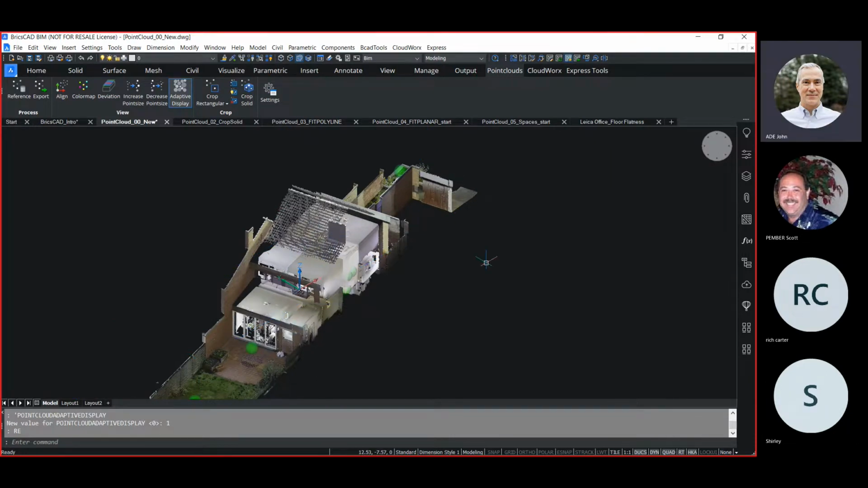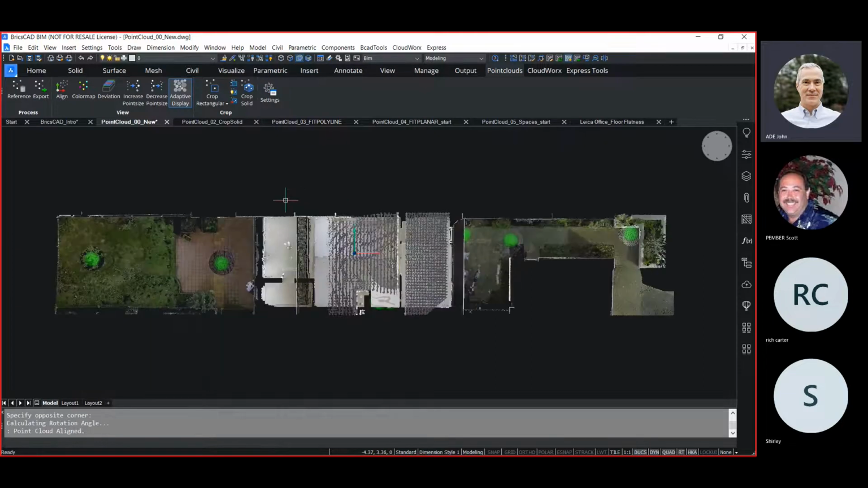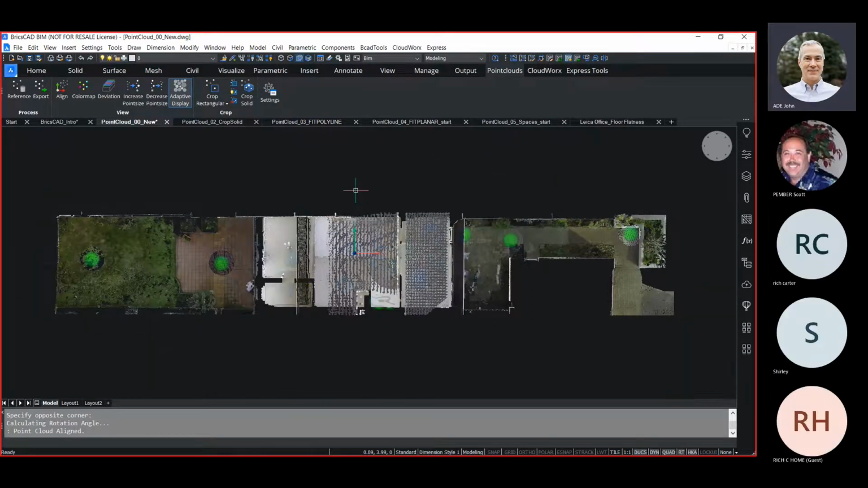Now, point clouds are typically aligned in space based on real-world coordinates and do not typically align orthogonally with our user coordinate system. But the point cloud can be repositioned using regular move, copy, and rotate commands. However, we can more easily align this point cloud using our align point cloud command. I'm just selecting points that are lined up on a vertical surface like a wall, and it automatically rotates and aligns the point cloud based on that information.